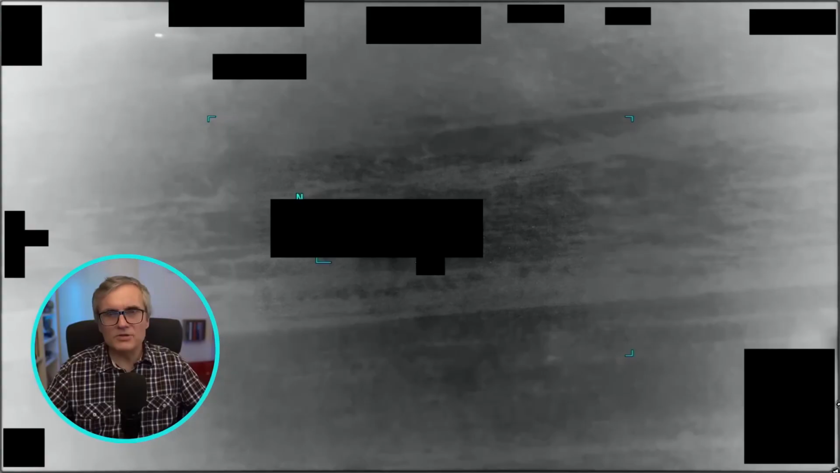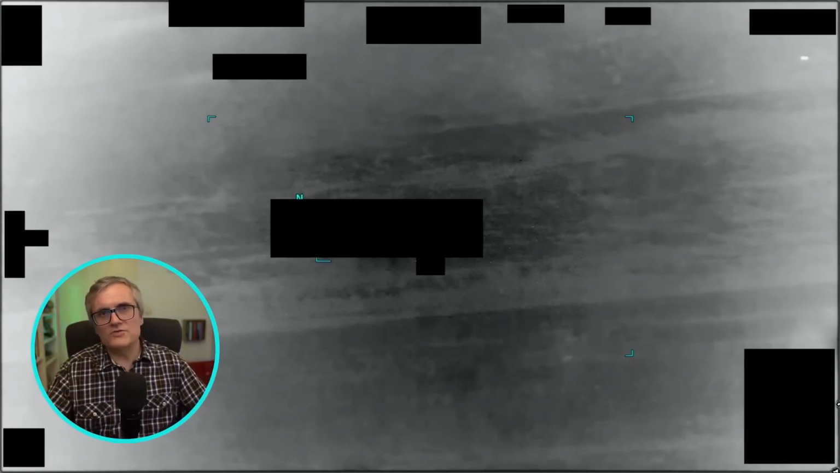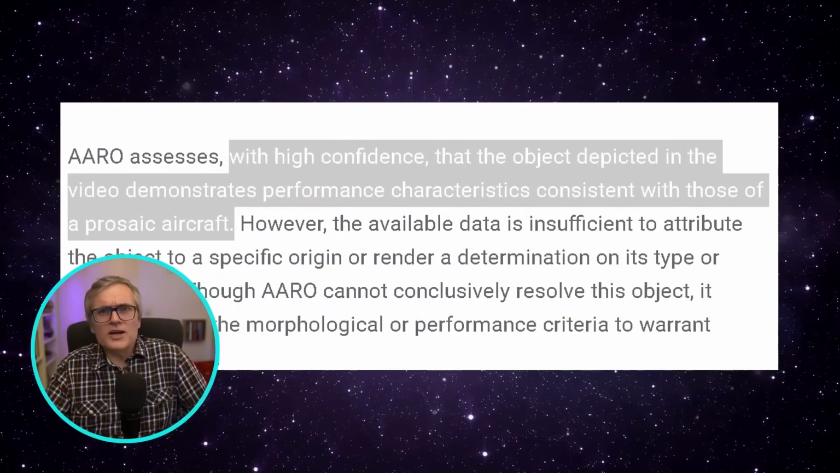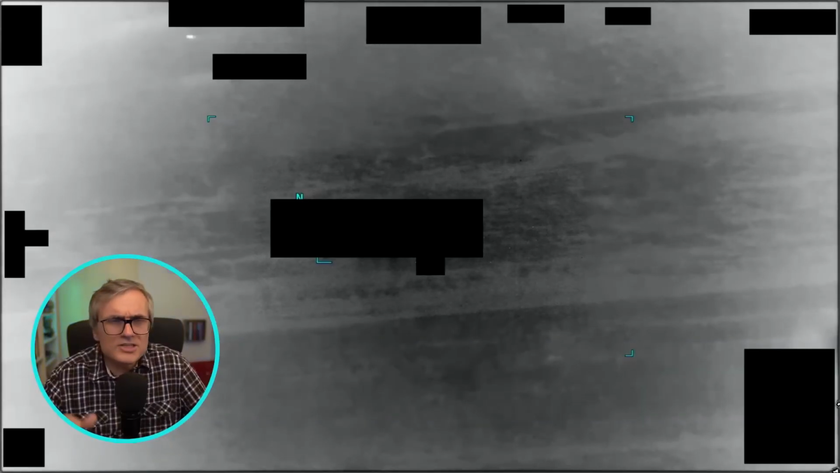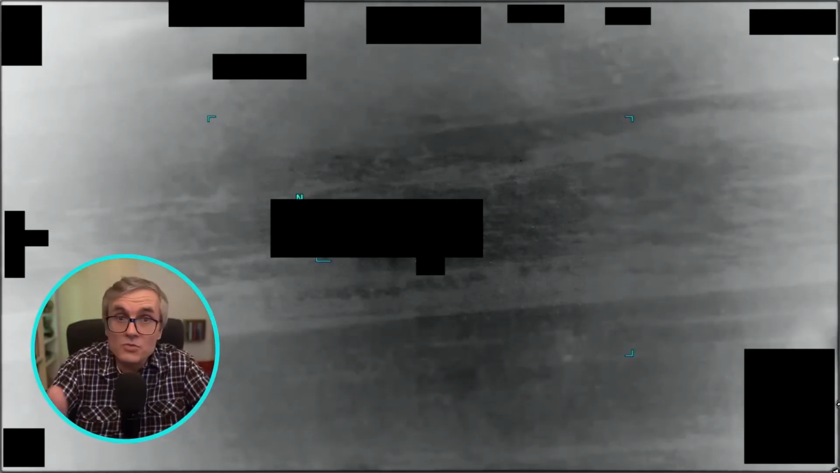To show you how easily we can be mistaken, I found something similar for you, but with an explanation. In this video, the object was filmed by an infrared sensor on an American drone. Upon analysis, the Americans concluded that its movement was consistent with a normal airplane, not something abnormal. So, once again, a strange dot in the infrared can simply be an ordinary airplane. And it looks so much like the videos just released to the public by the Pentagon, which some say could be probes from extraterrestrials.